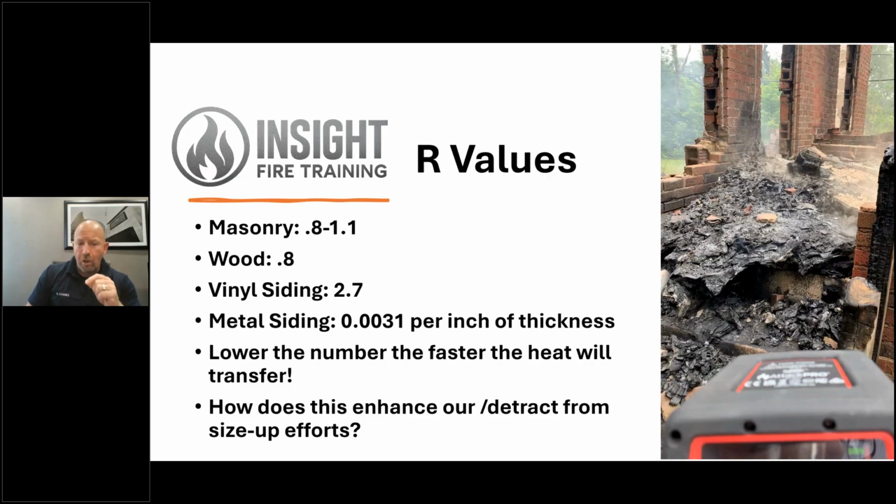It will do so quite well. So the lower the number, the faster the heat will transfer. Now, let's think about this from an overall perspective.